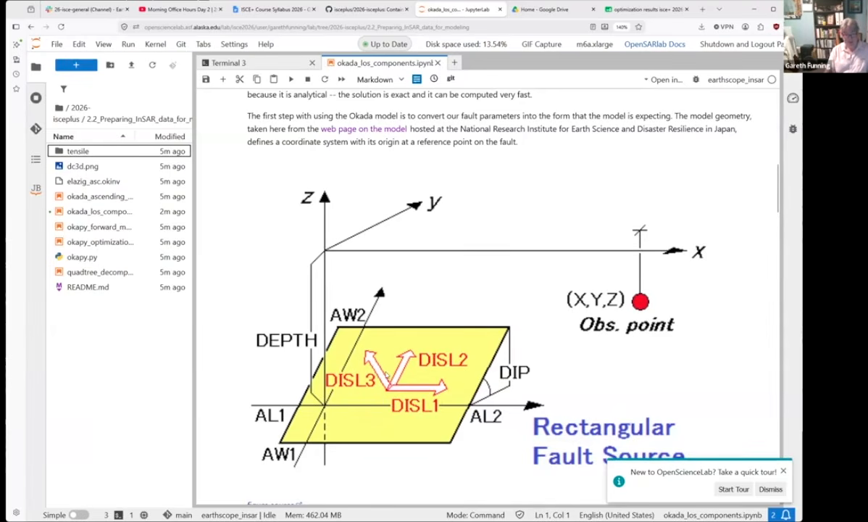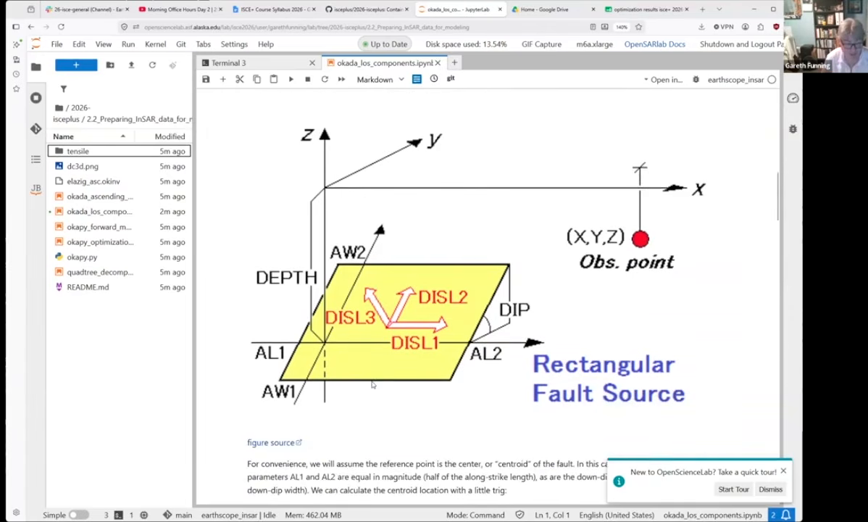One in the direction of the x direction, which is strike slip. One in the up dip direction, and one in the perpendicular direction, which would be opening or closing. Anyway, I won't belabor the point or go through this in detail.